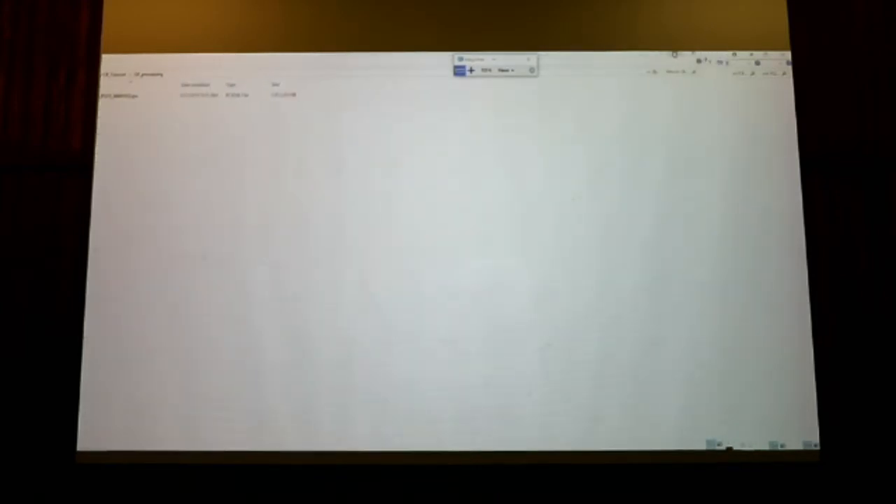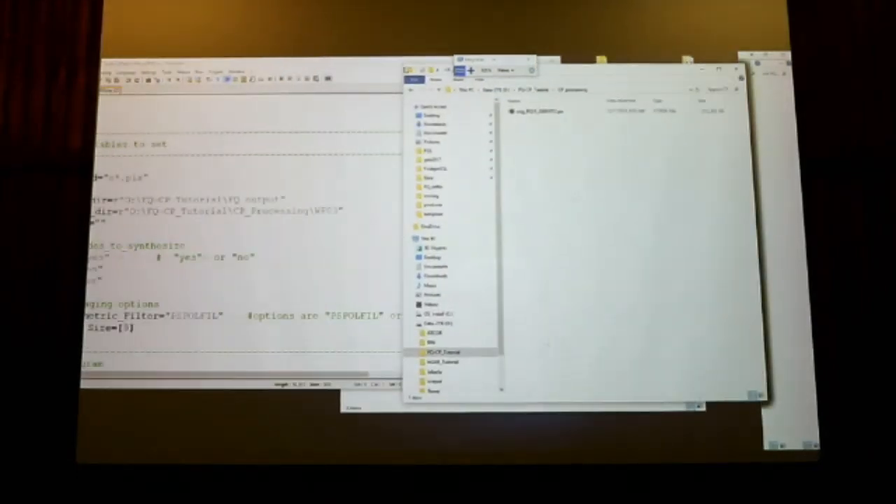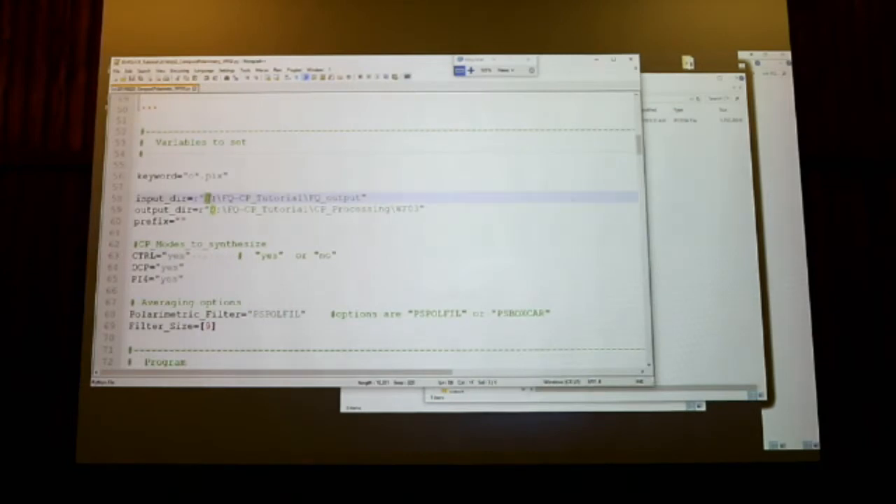I will just put them aside. So I will copy the path and update my input directory path. So CP processing.